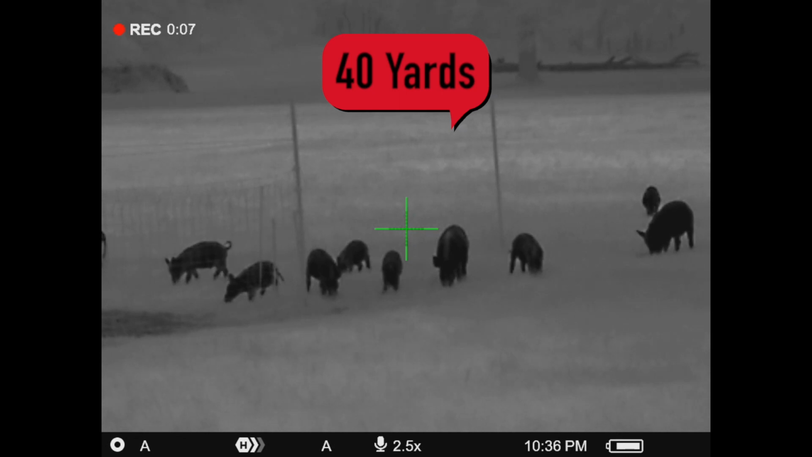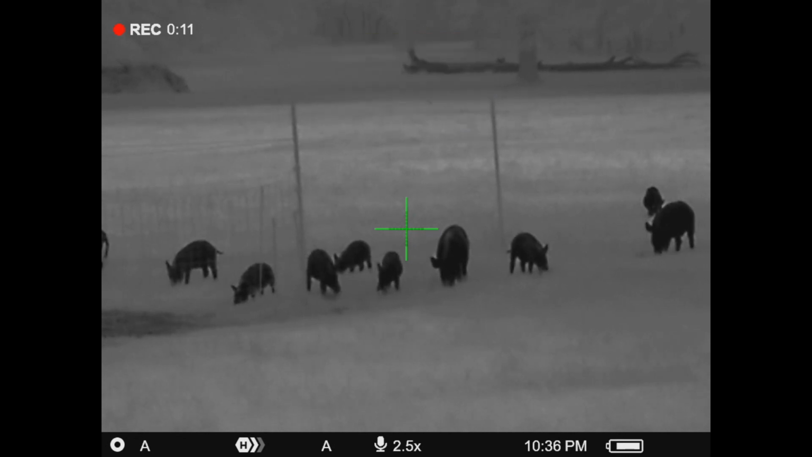IPX7 fully waterproof rated. You all right over there? You're going to have to hold. Yeah.